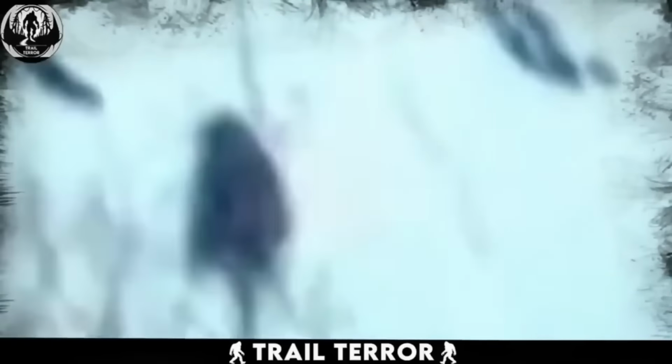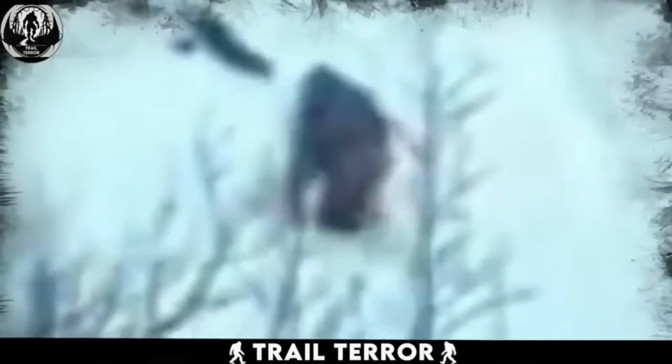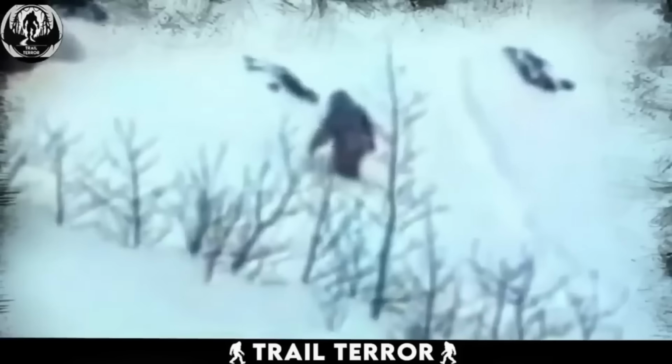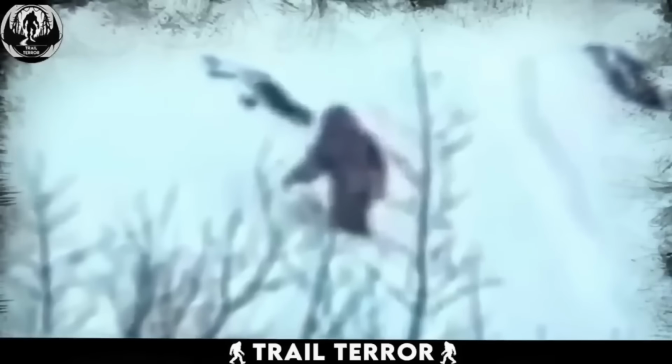I am very keen on believing that these creatures exist somewhere in the world, and they are relatives of the known Bigfoot, more accustomed to these snowy landscapes.